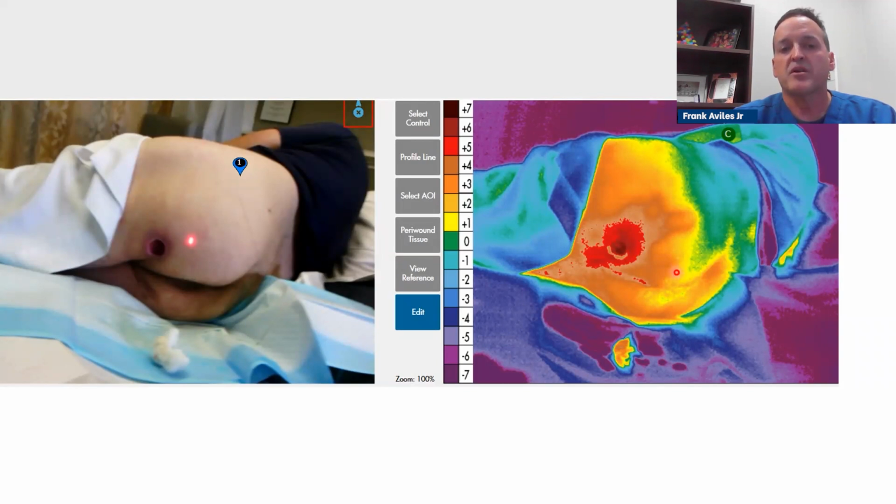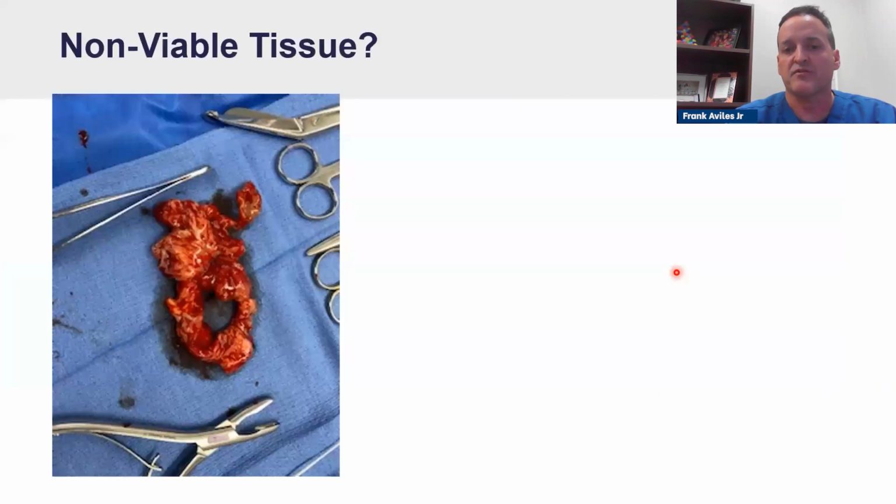And if he would have been going to the outpatient clinic, he would have been going for months. And one day, maybe his body would have showed the signs of infection. But now I have something, again, I'm looking beyond the skin, and I'm not looking at depth. I'm looking at metabolic activity that's not normal. And the redder it is, in my opinion, the deeper the problem will surface.